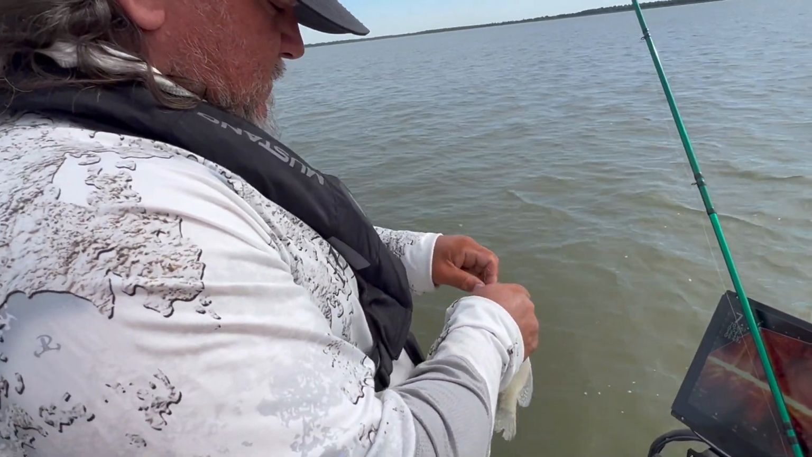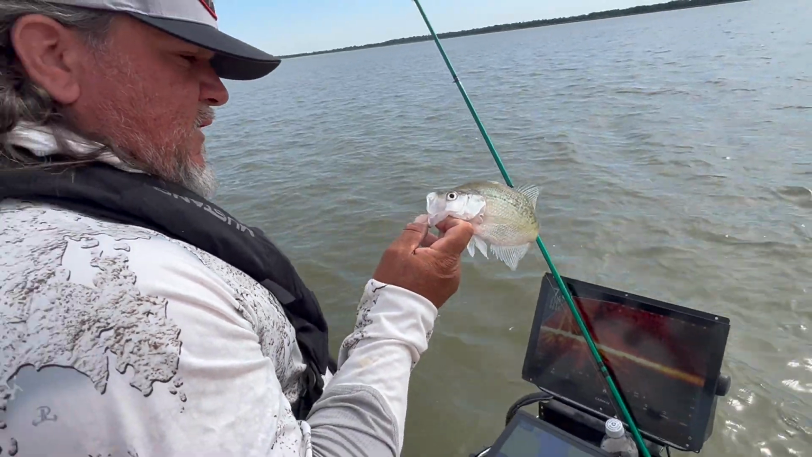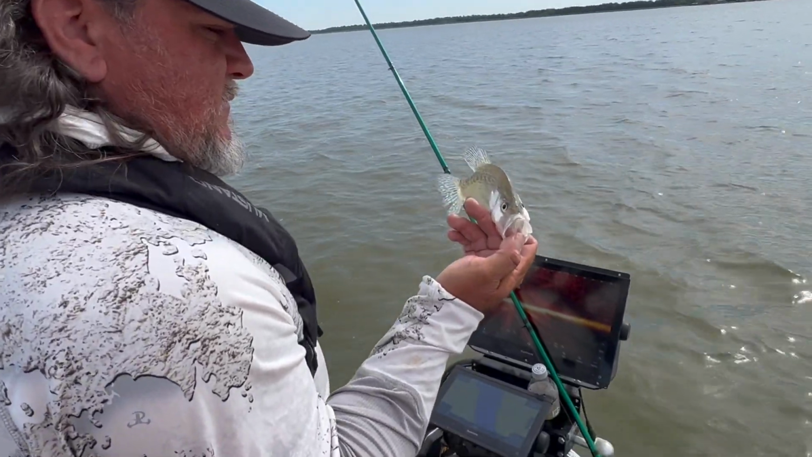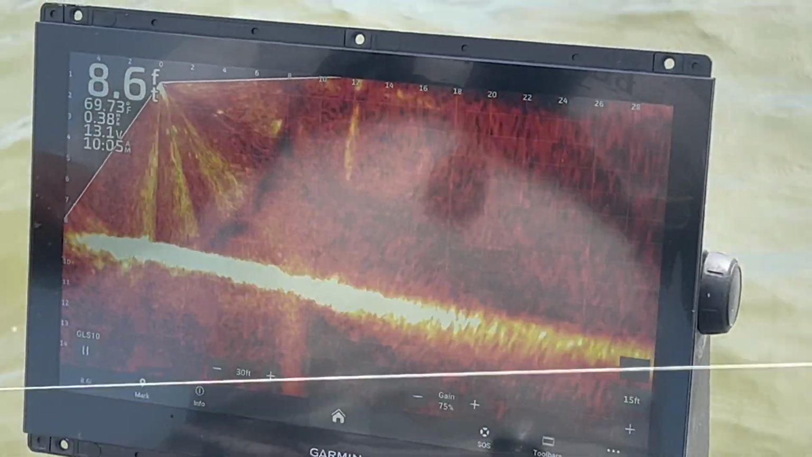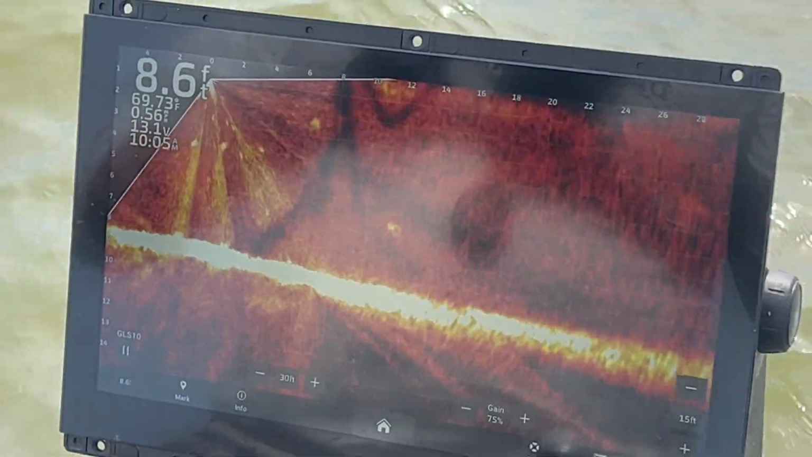That one there was all the way on the bottom. Close enough to be fanning some mud. Acting like he's got his eyes shut or something.